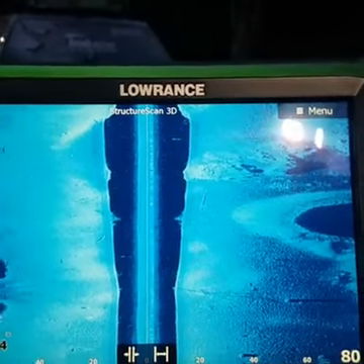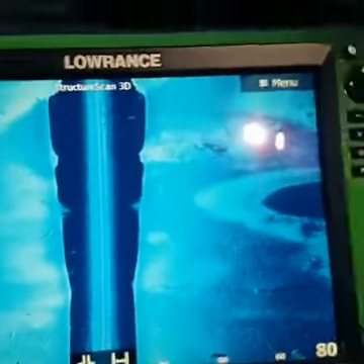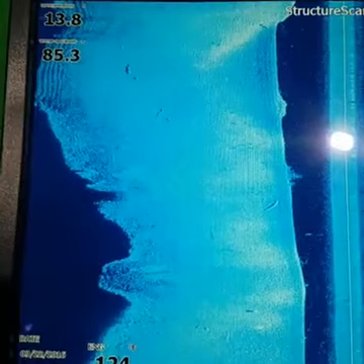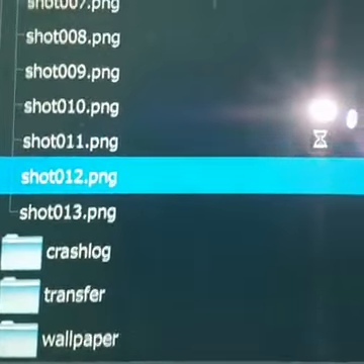So that's what I look for, basically. All the structure and everything else like that. That's why I scan such a wide area. Now the other thing that you want to look at too is over here on the left side. Everybody asks me how I find all this crazy stuff.